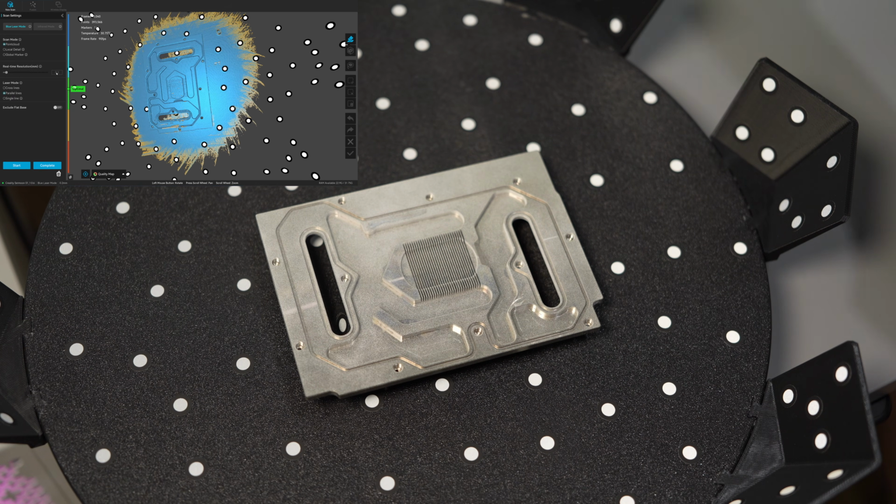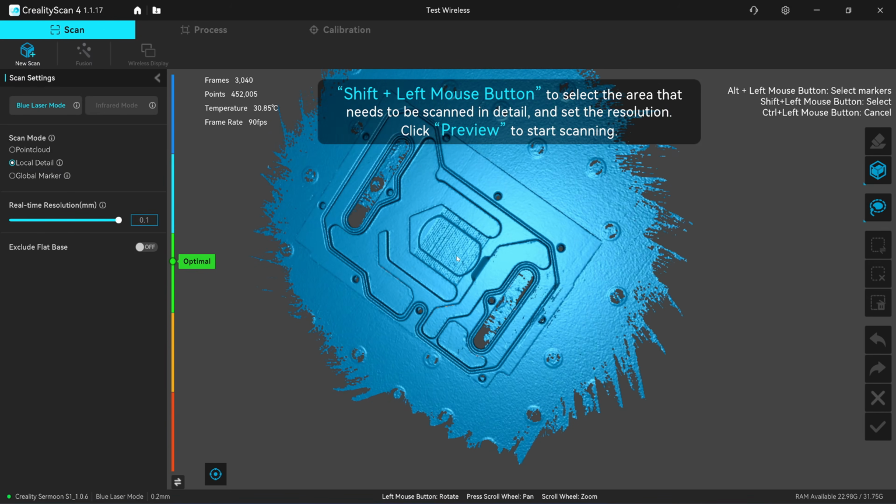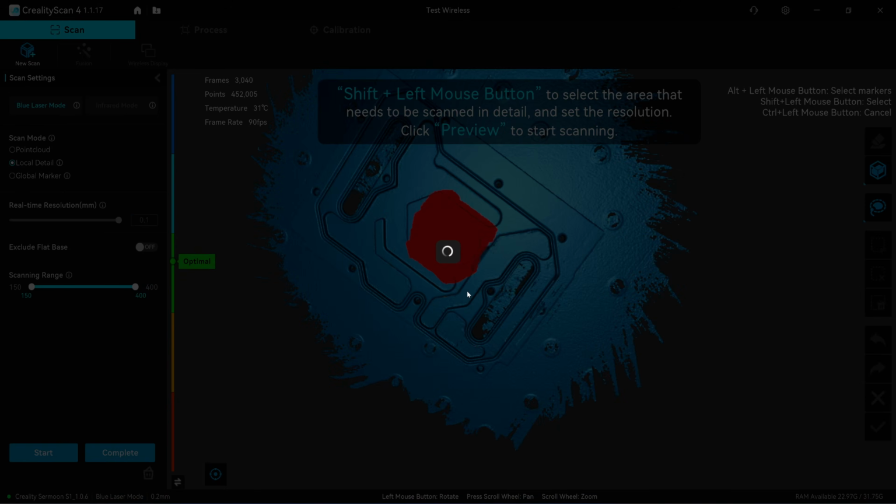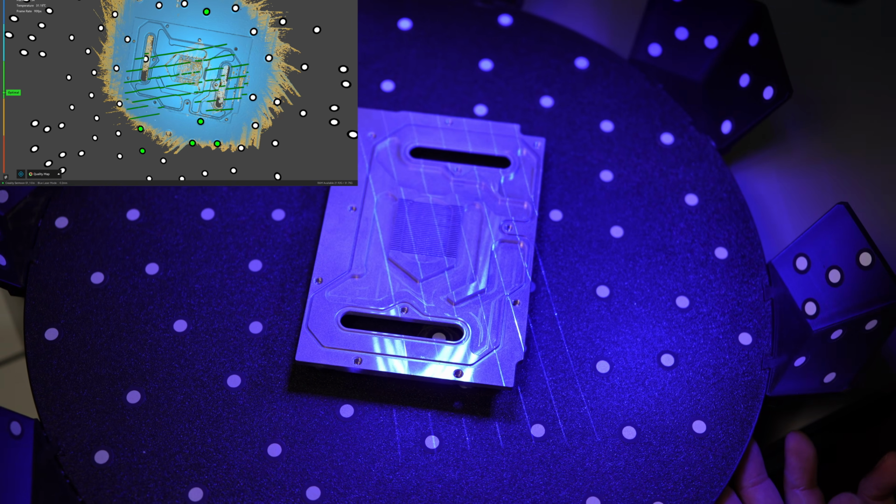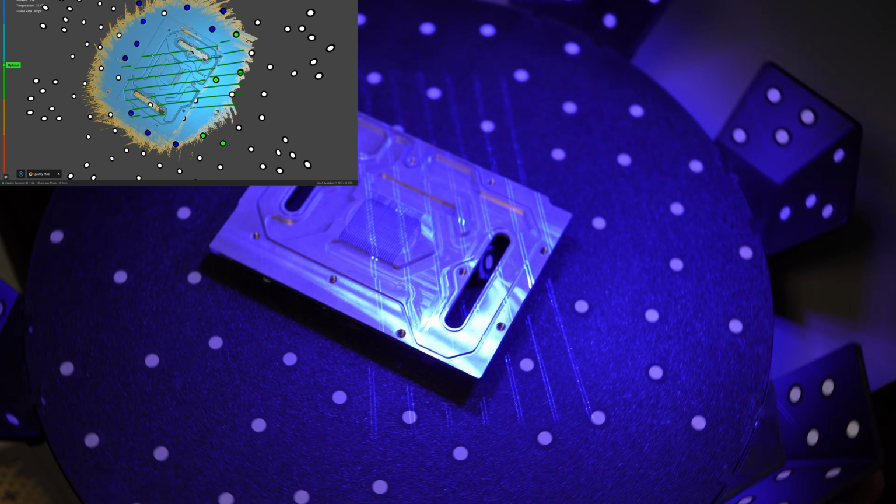Okay, next I'm going to use the local detail function. Click on here, and it will ask you to hold the shift key and select the part that you need special resolution for. I'm going to select this part, and then it will replace this scan with a 0.1mm resolution. Click on preview, and it will erase this part. See, the part is erased. It will be rescanned with a higher resolution. Put the detail in the location that you need it.